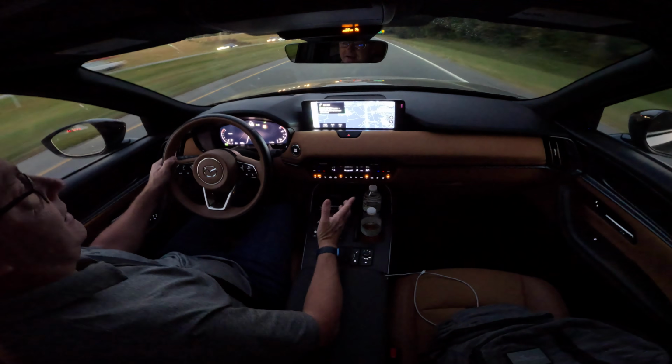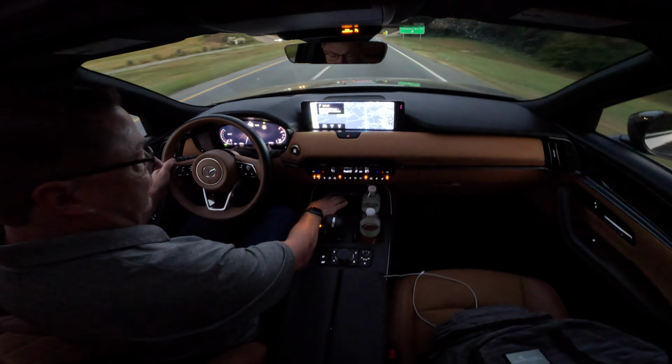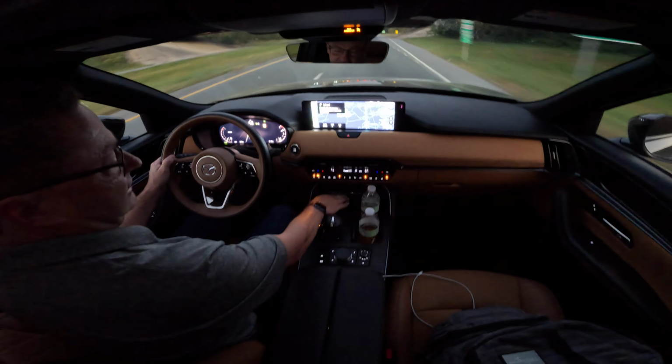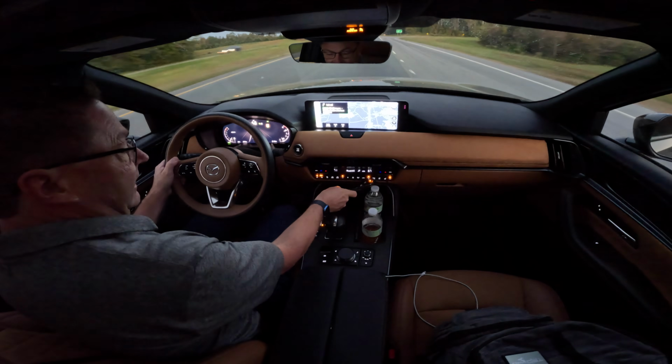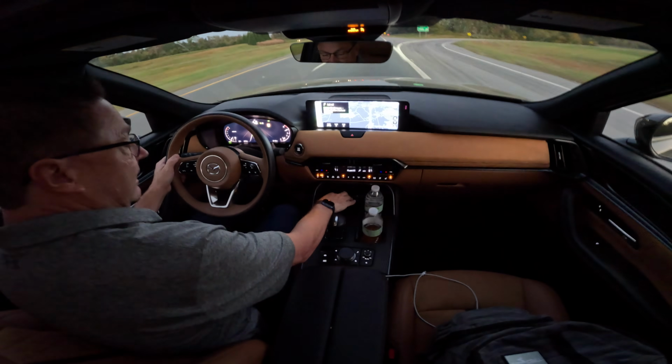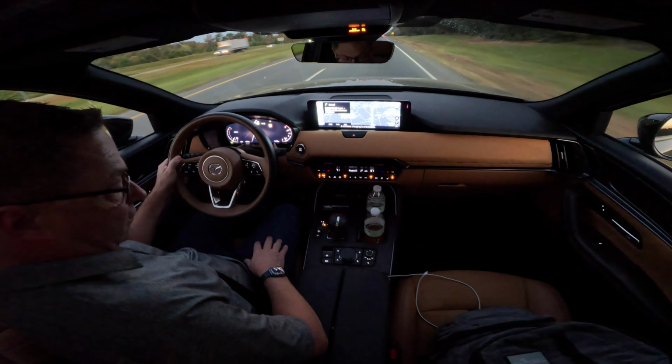Now, a place to put my phone, not that I want to have my phone out or anything, but I do have, this is a nice spot for the wireless charging. It's a really good spot, but I do have my cord plugged in right here, so it kind of has to wrap around, and that's where I put my phone. There's no other place to put your phone.